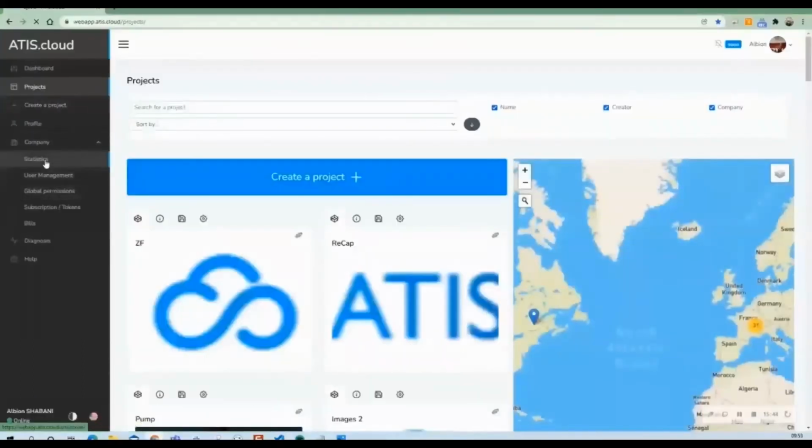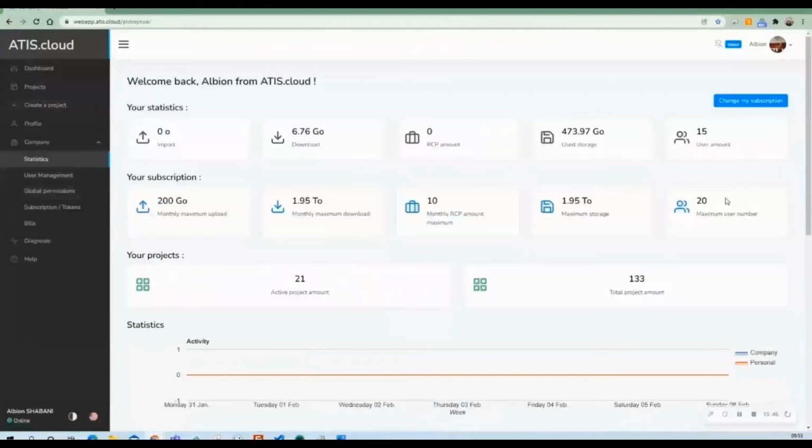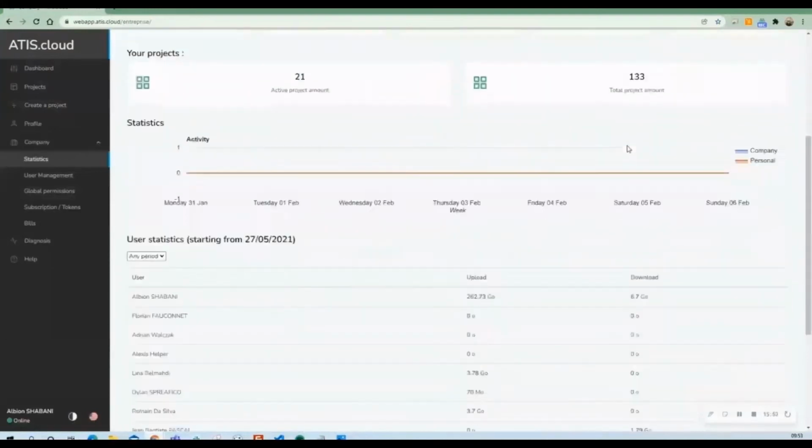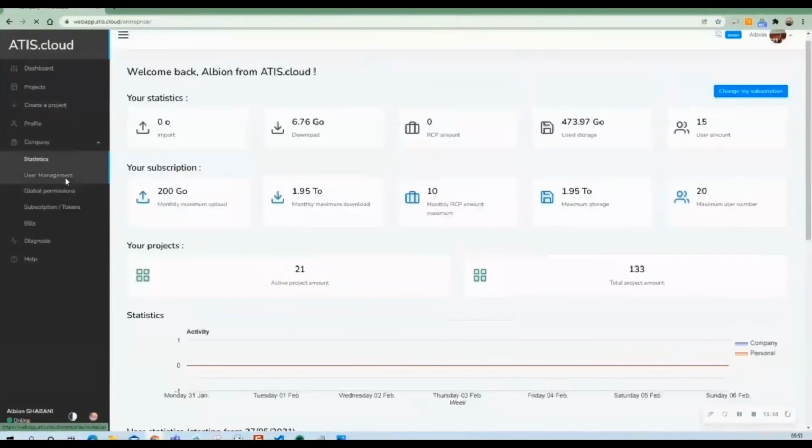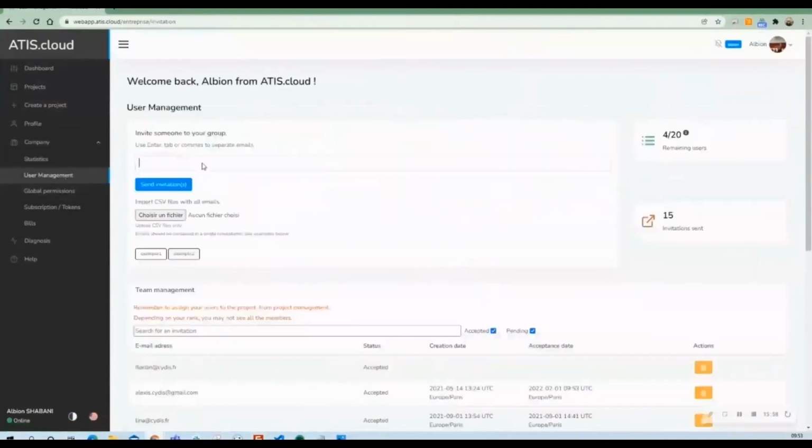So now for the user management, for the administrators and those who have the right to access this page, you can at any time see the stats of your subscription and how many gigabytes you've used on ATIS.cloud. You can also see how many people downloaded the data per month and who is uploading the data.